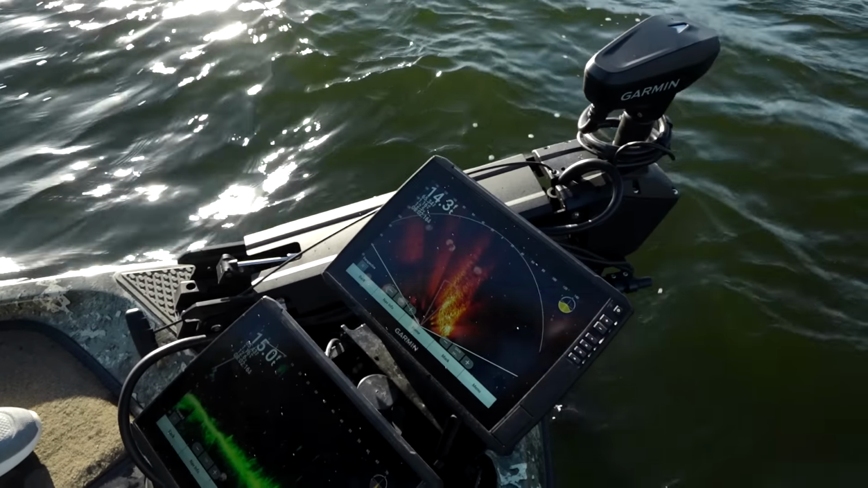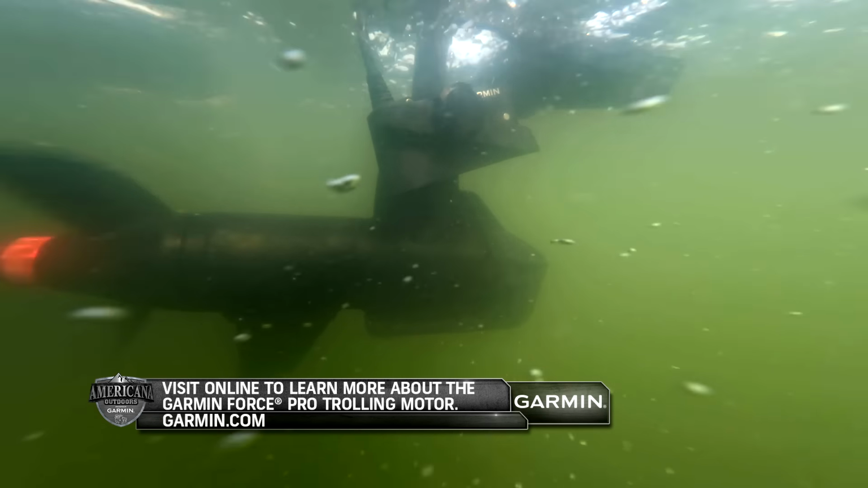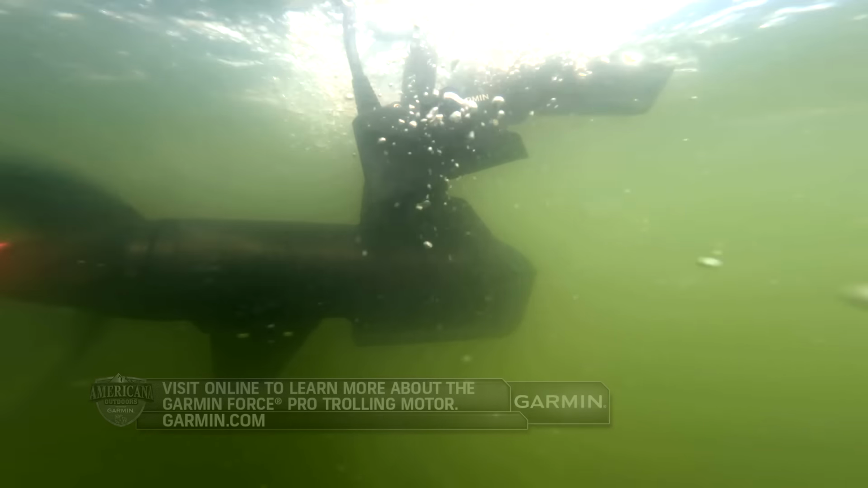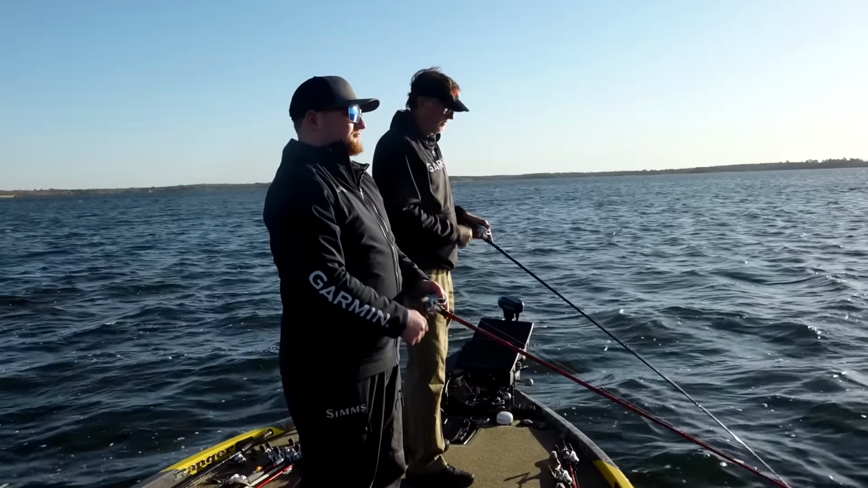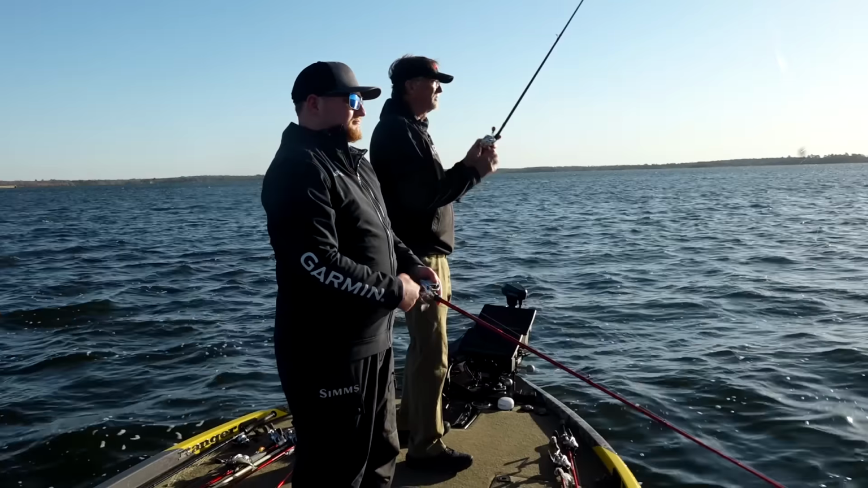Absolutely, and the multi-band GPS that's in the head with that extra sensor, and really being able to put the GPS right on the shaft of the trolling motor, just helps it really understand where it needs to be. It's amazing. Well, and it's not spinning as much as it used to fight. There have been some advancements there in the new Pro Series on the Force, and that makes a difference.